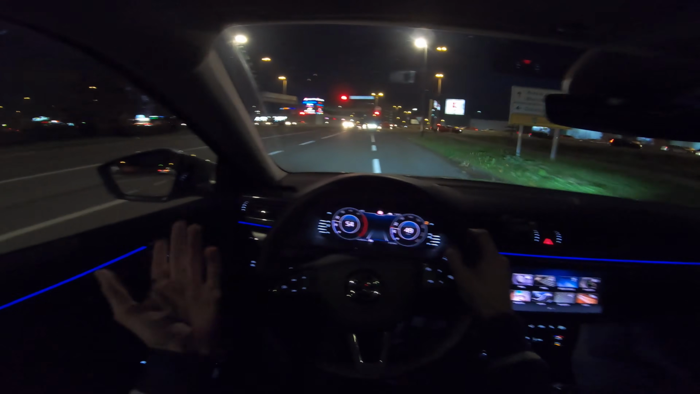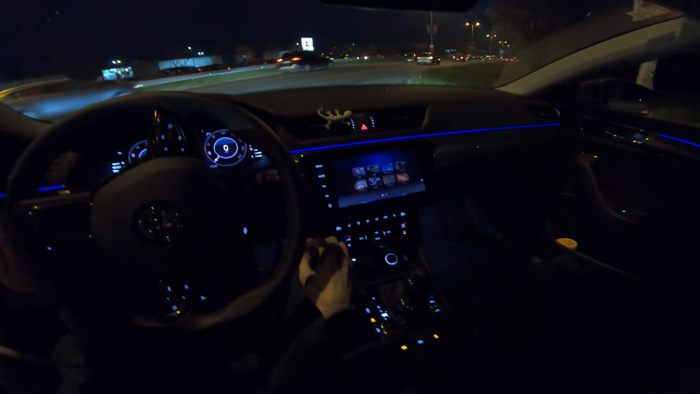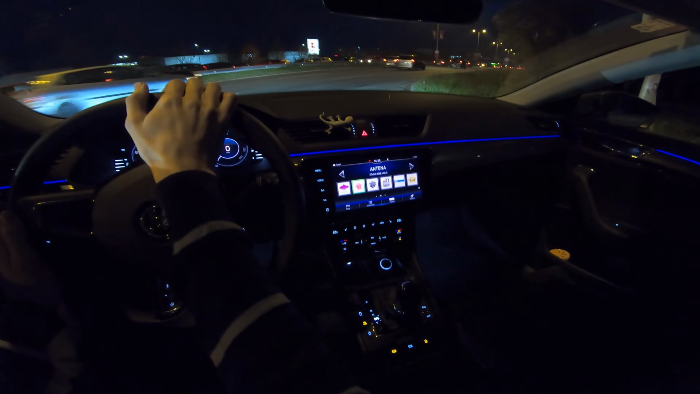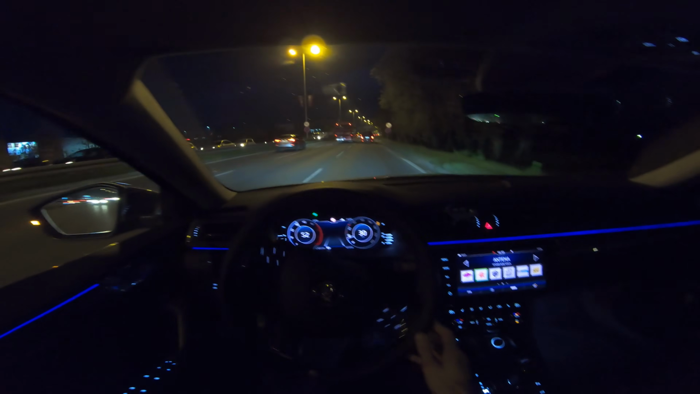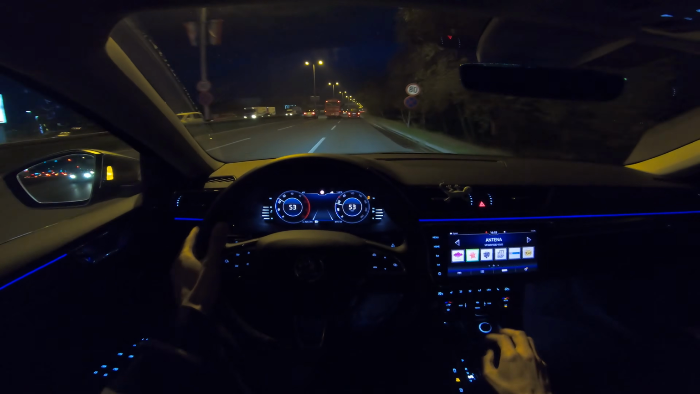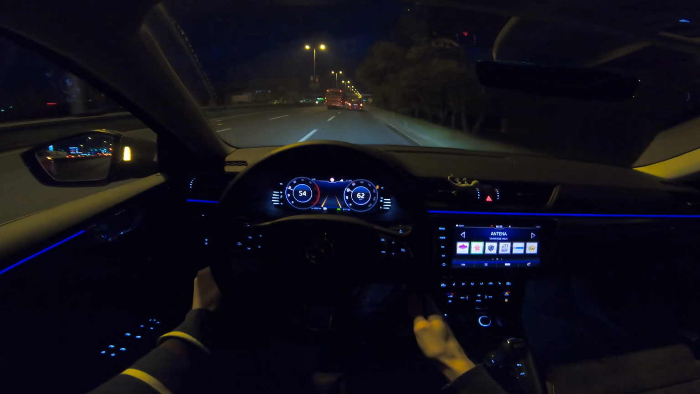Now we're gonna change our route. As you can see, my regular audience, I started from a different location, and there's a lot of traffic. As mentioned, I'm kind of limited with the time, so I need to return the car in less than an hour. Actually, we have about an hour. Now let's talk about the cruise control for a moment.